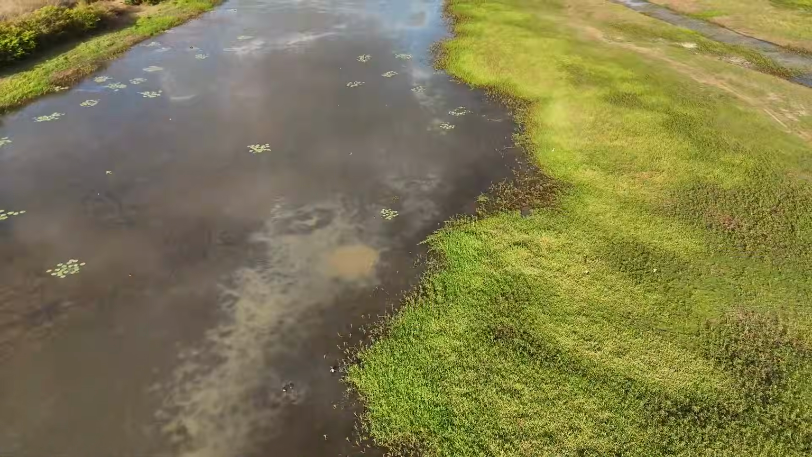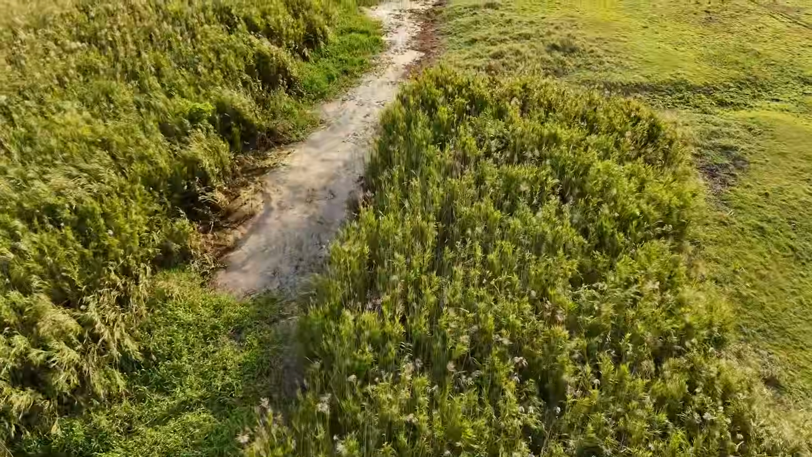We've gone for a little wander out on the edge of this bit of a floodplain. We've found some pigs. The wind shifted at the last minute, which is unfortunate, but managed to get a couple.